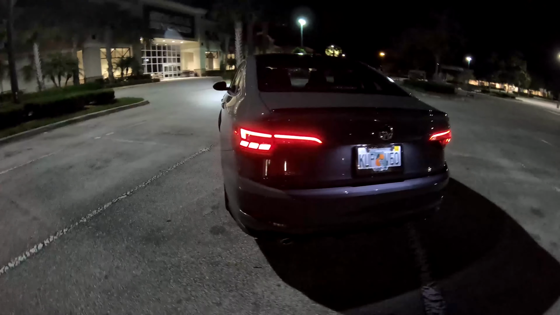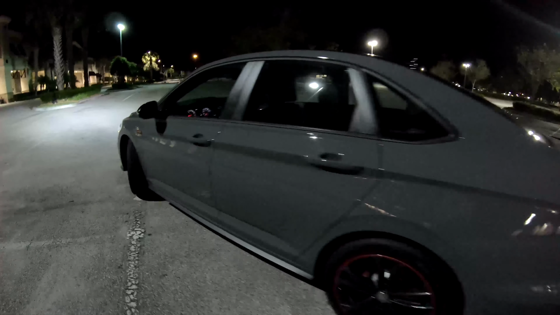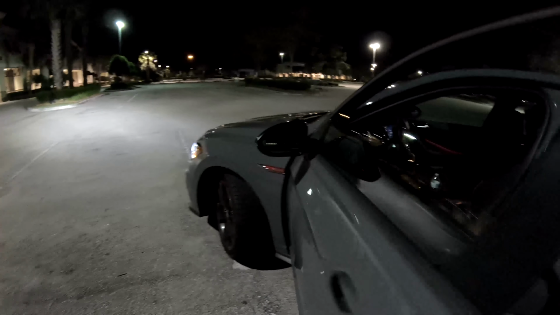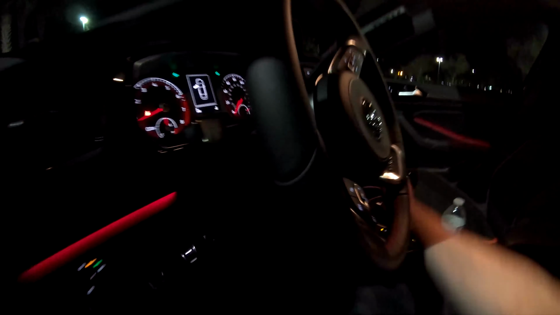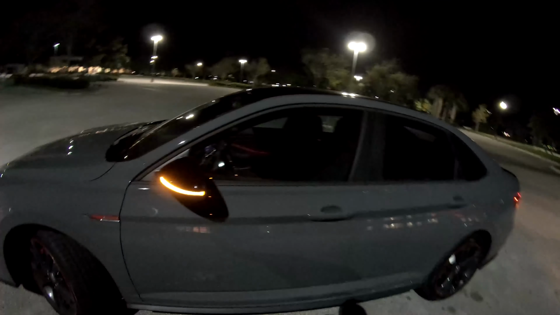And from what I've heard, and from what I've seen on some of the other reviews of just the regular trim level, the base model Volkswagen Jettas, whether they're GLI or not, I've heard that they're all LED lighting.